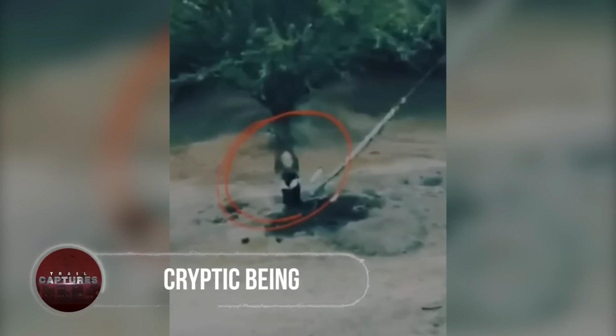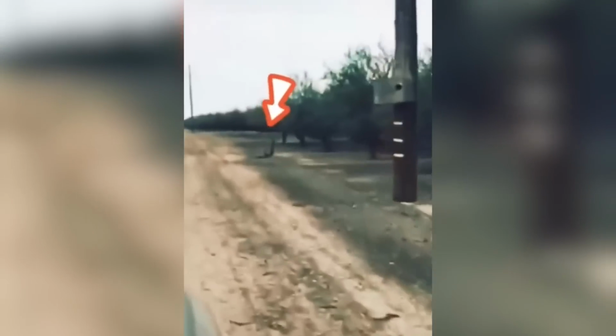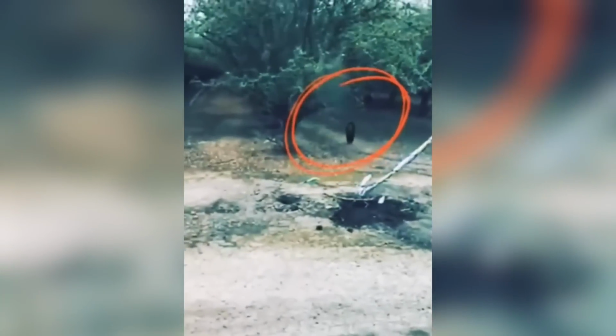Cryptic being. According to an old saying, forests are actually haunted by werewolves and witches that come out at night. But this time, it looks like one of the evil spirits has decided to make an appearance in daytime.